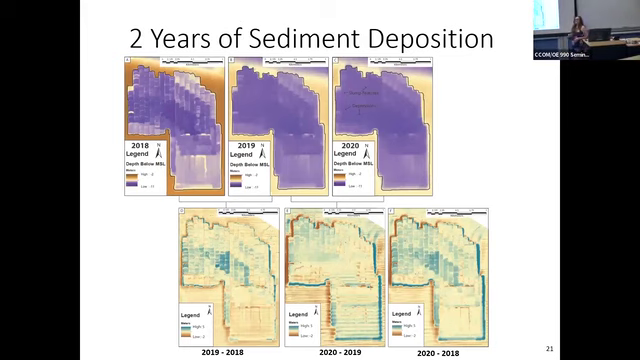Okay. So this is a lot of information in one image. The top 3 images are the bathymetry maps I've been showing you the whole time. I've got 2018, 2019, and 2020. The bottom 3 panels are difference of depth maps. I've taken those individual panels and done some raster math, and I've been able to say, okay, between 2018 and 2019, if I subtract 18 from 19, this is the change that we see. Areas that are green are going to be deposition, and areas that are dark brown are going to be erosion. I've done the same thing with 2019 to 2020, and then 2018 to 2020.